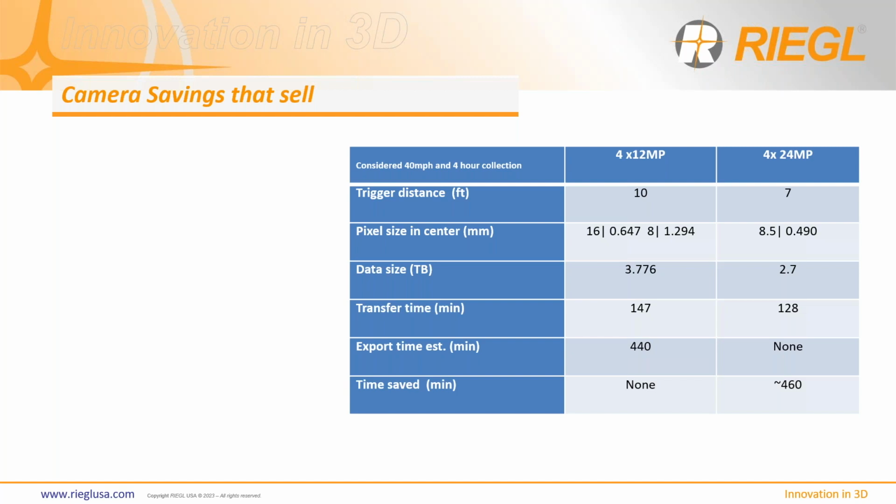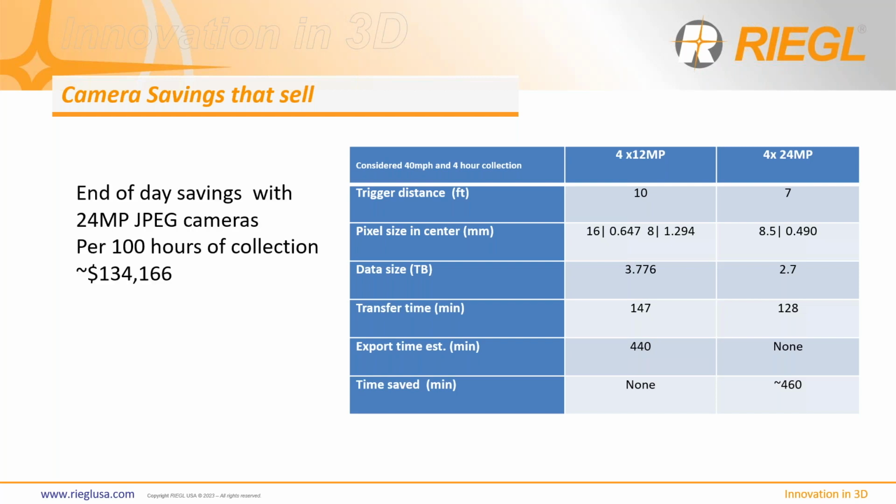But if there's an error or something like that, then you lose that and have to start on Monday, let's say, in the morning. So if you take the cost of someone not working on that project and throw it out as a billable hour routine, you can say that after 100 hours of collection, the JPEG cameras really are going to pay for themselves because they're going to save you that money from an operational standpoint of not waiting for an operation to occur.